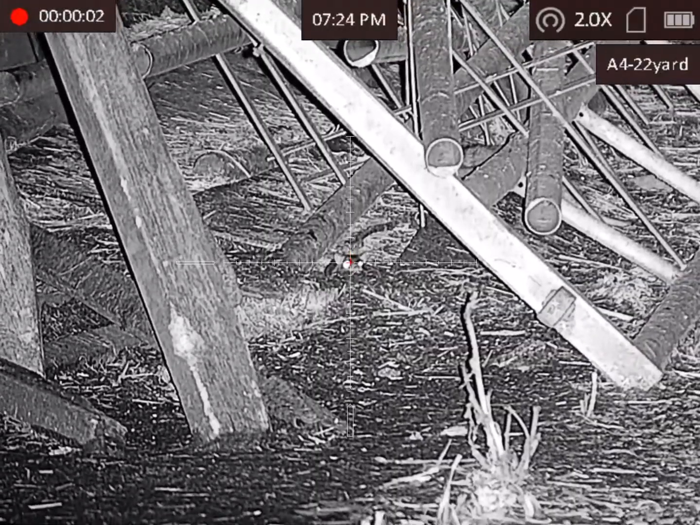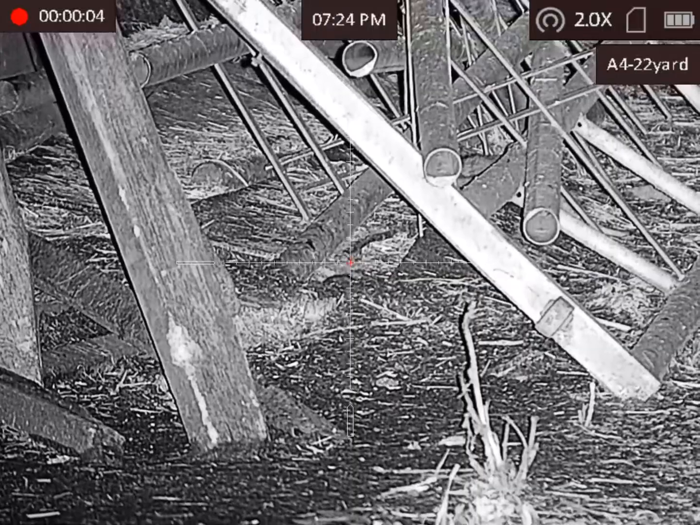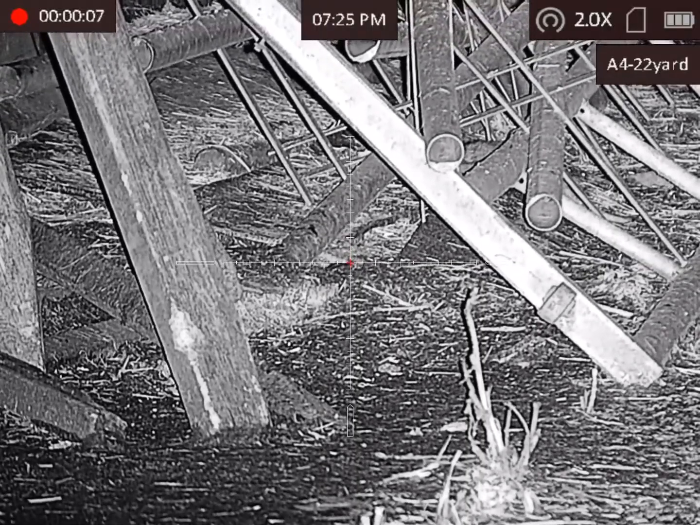Accuracy of this gun is unbelievable. This is the sort of thing you need when you're out on these jobs.